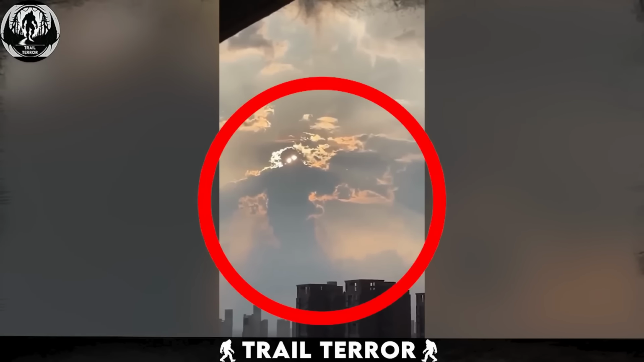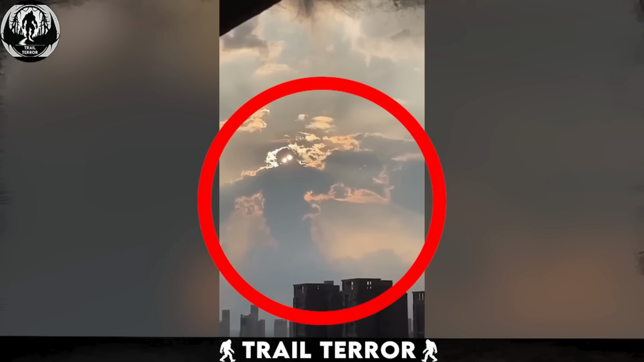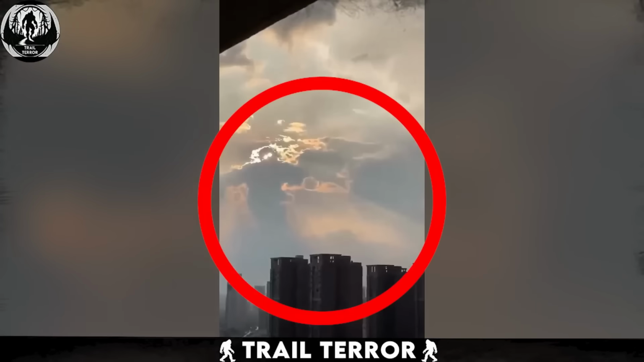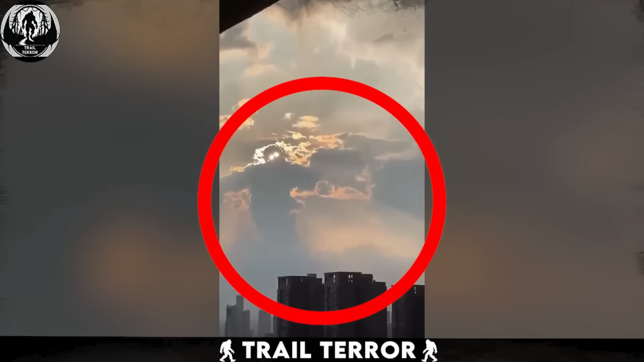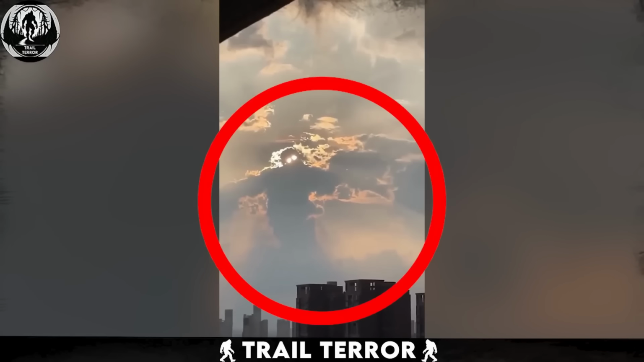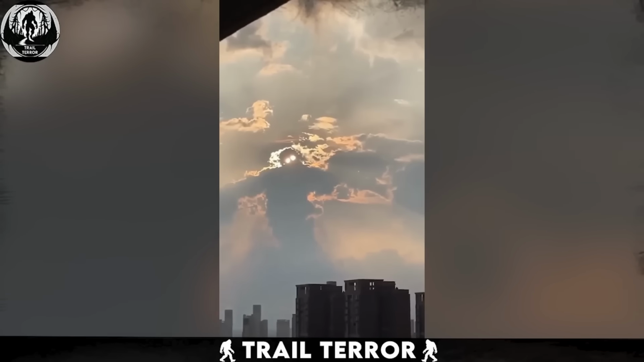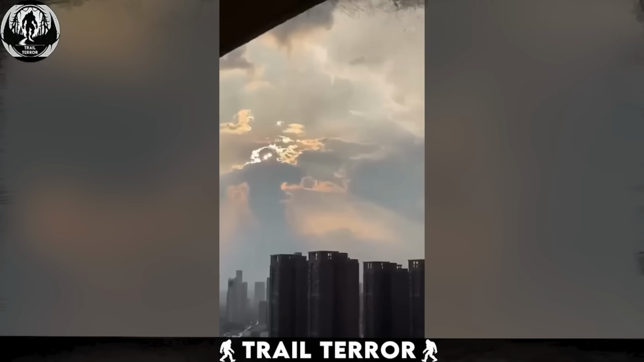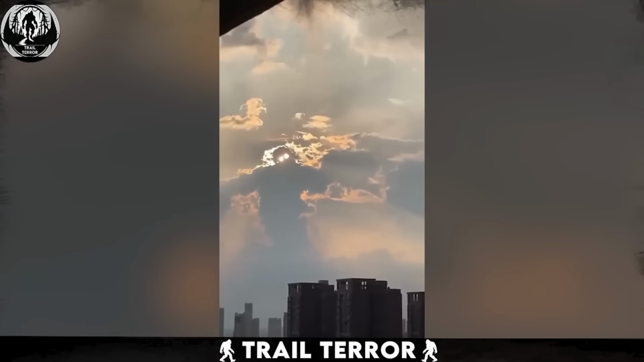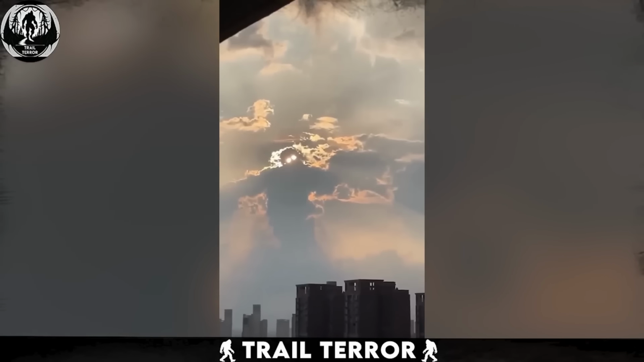Sure, it's easy to dismiss it as just a cloud formation, but there's no denying the eerie vibe it gives off. Some might even entertain the notion that it could be some sort of colossal monster camouflaging itself among the clouds. But let's face it, we're likely just seeing what our minds want us to see, as they often seek out familiar shapes in the clouds. Regardless of whether it's just a cloud or something more sinister, one thing's for certain. If I knew this thing was watching me from the sky, I'd be on my best behavior.